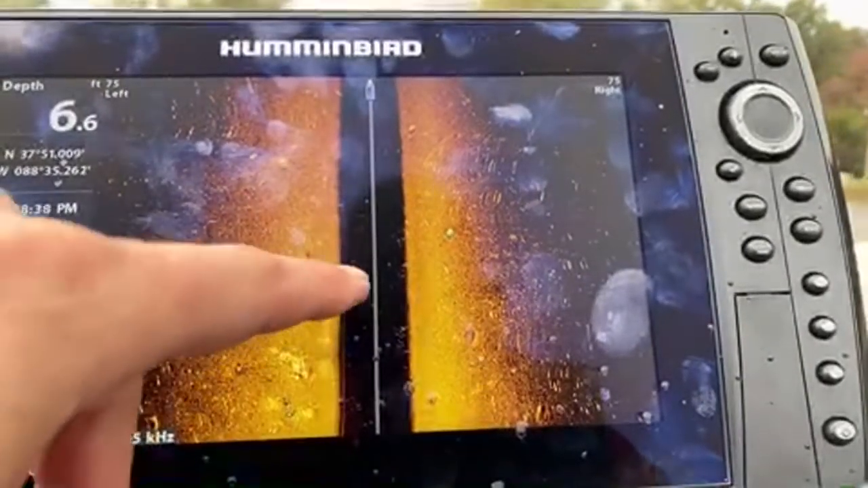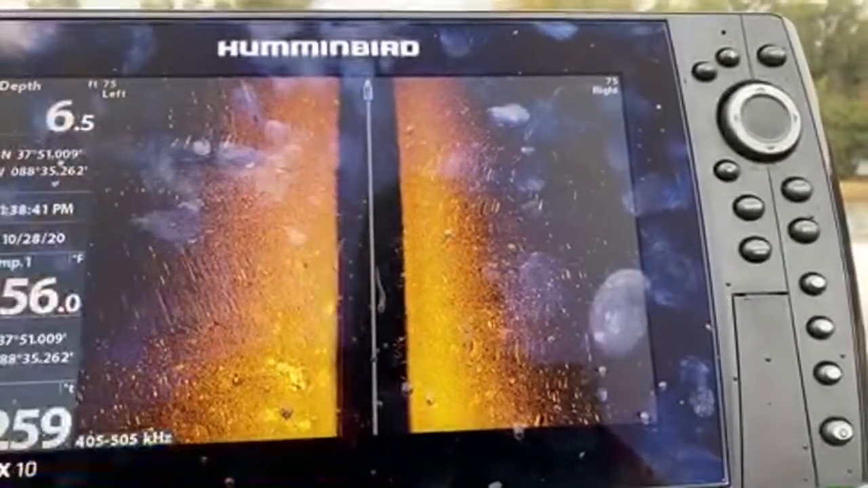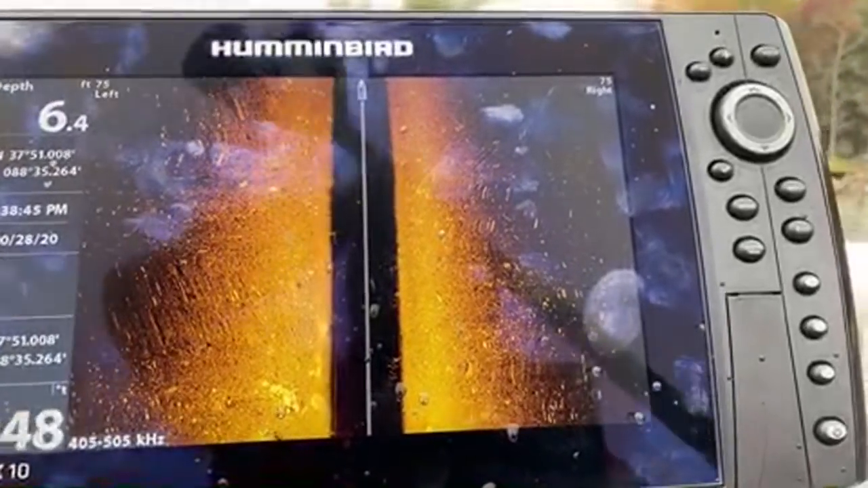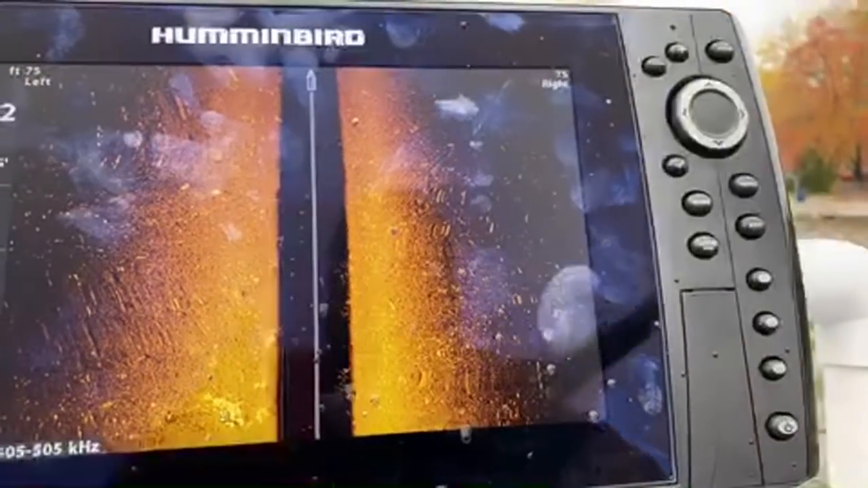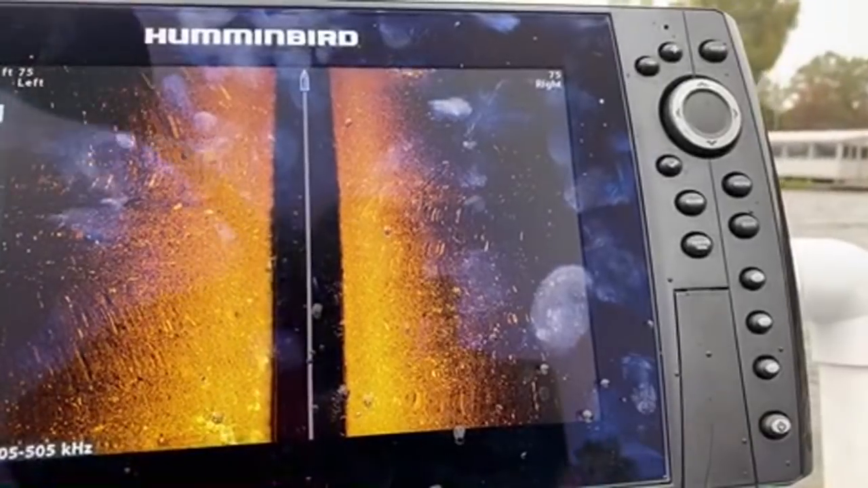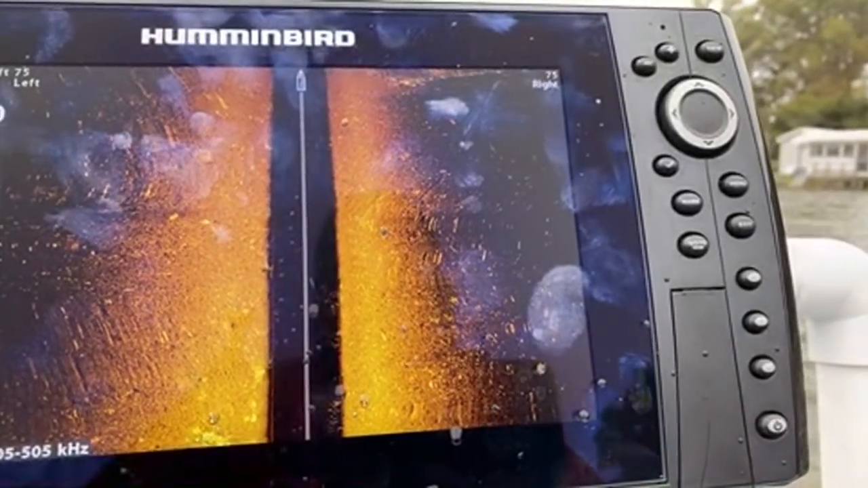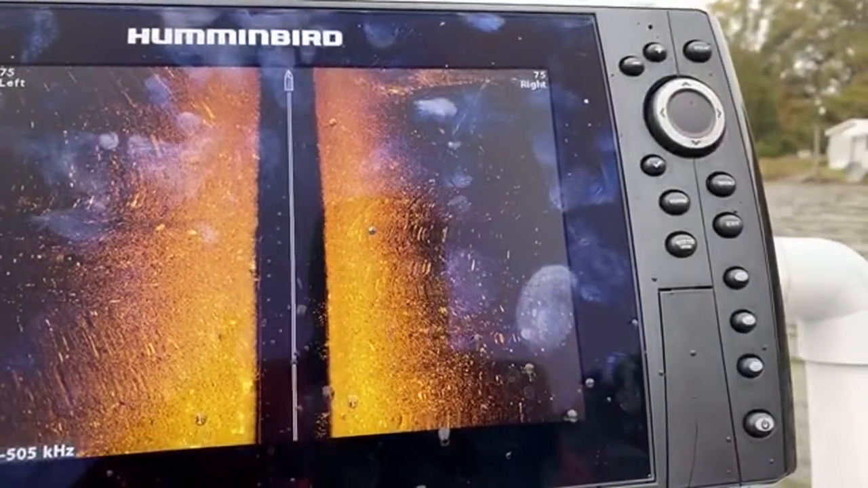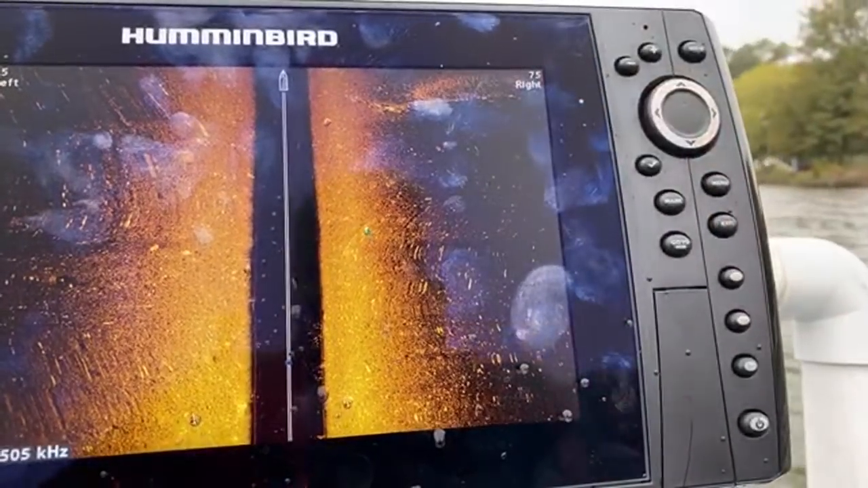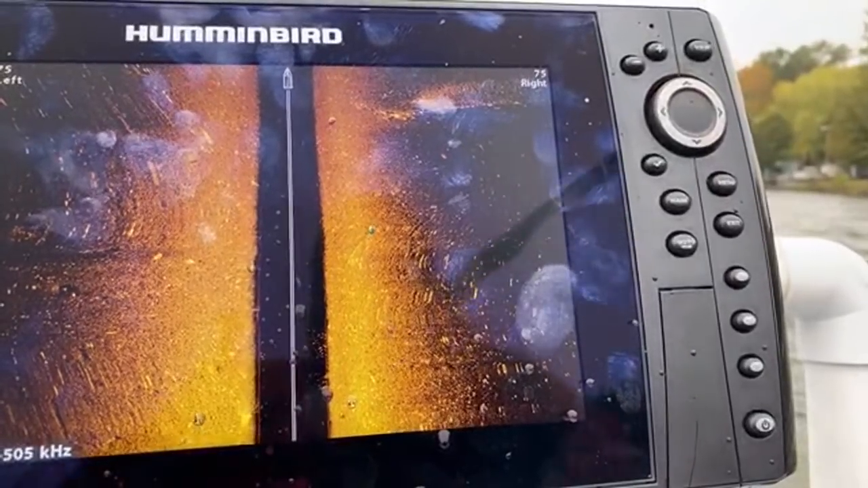All right, you guys see these little schools of fish here? You should see some poles up to your right coming up soon. Those are poles from the dock. And there's the dock that you can actually see, kind of like a little bit of a dark shadow there.